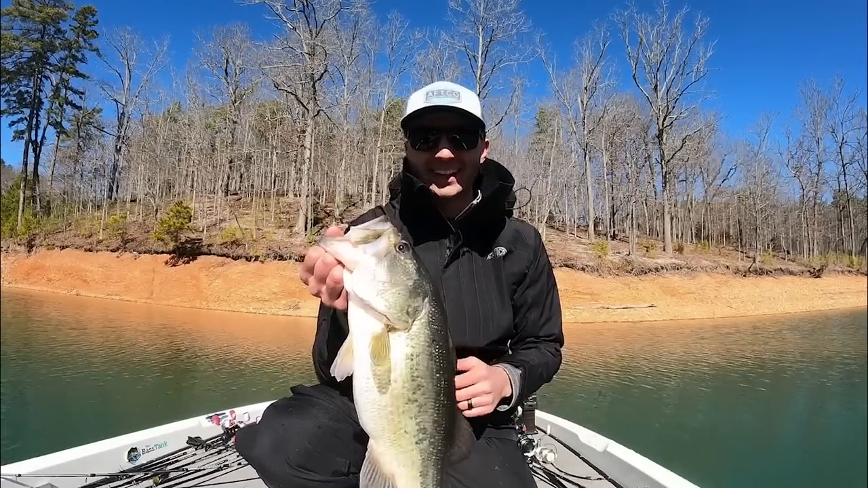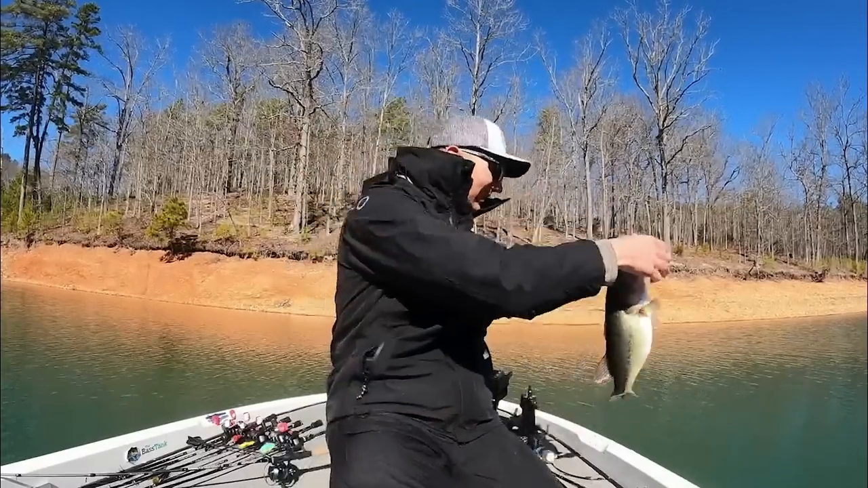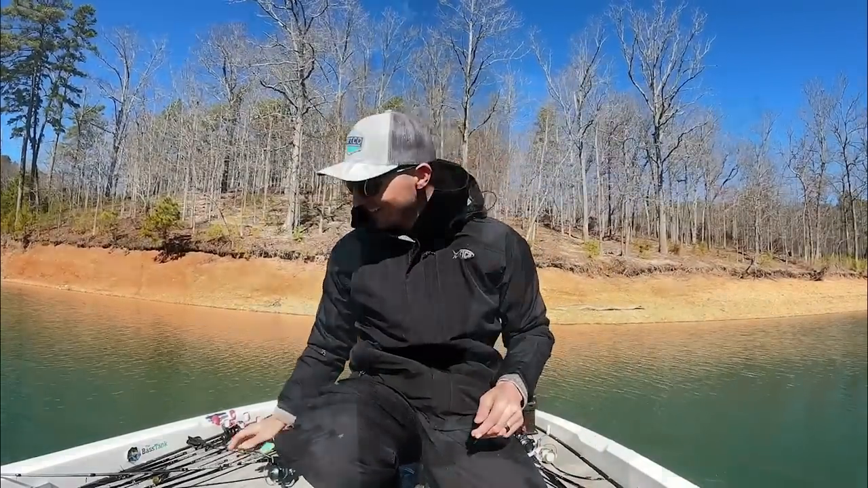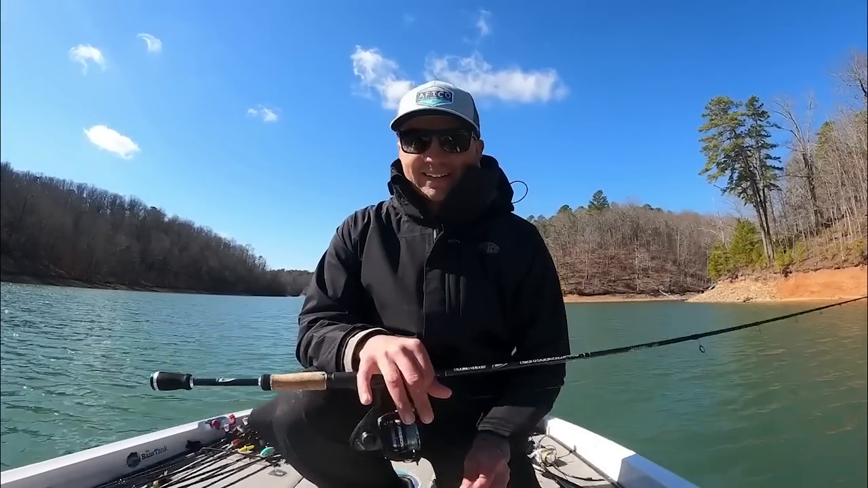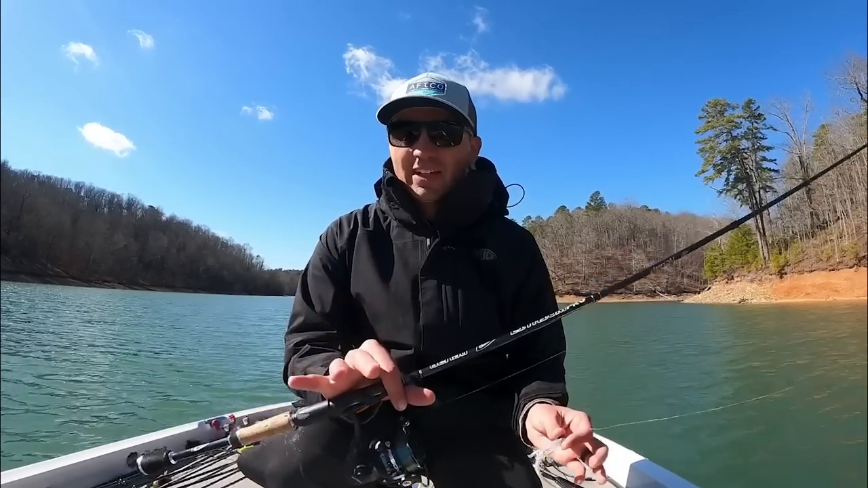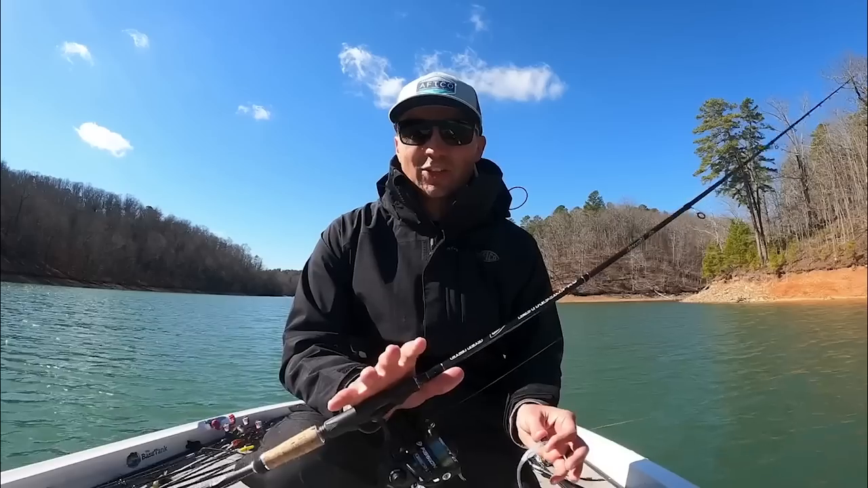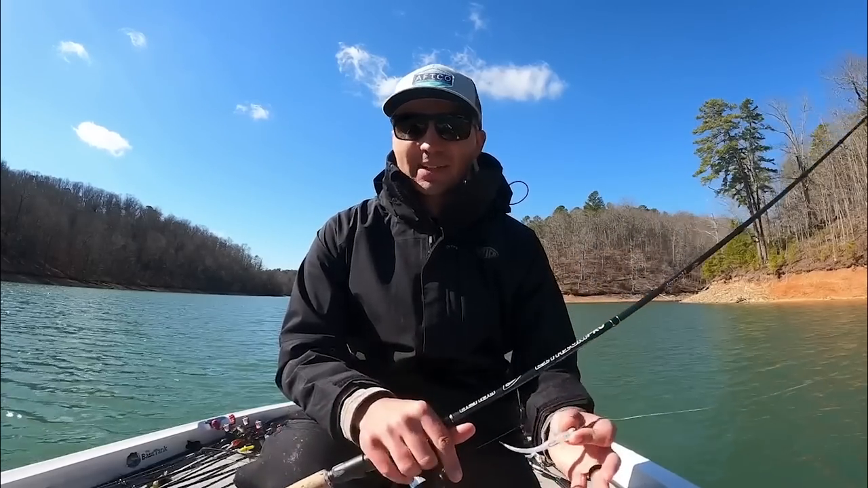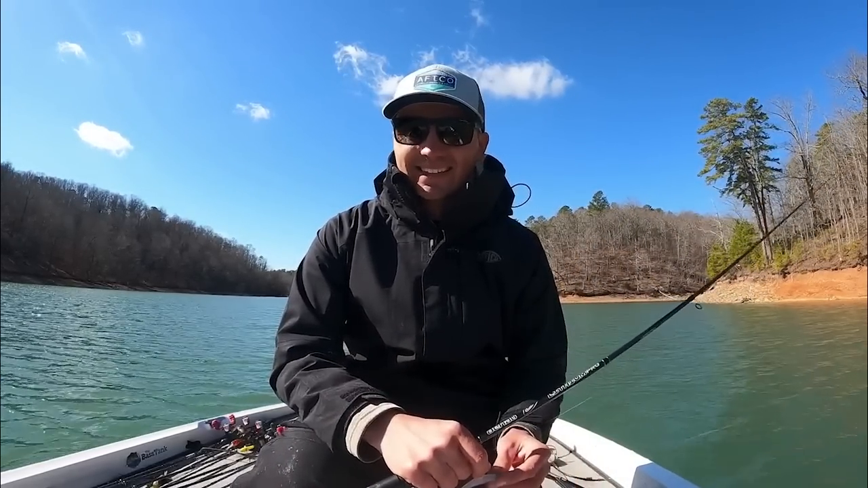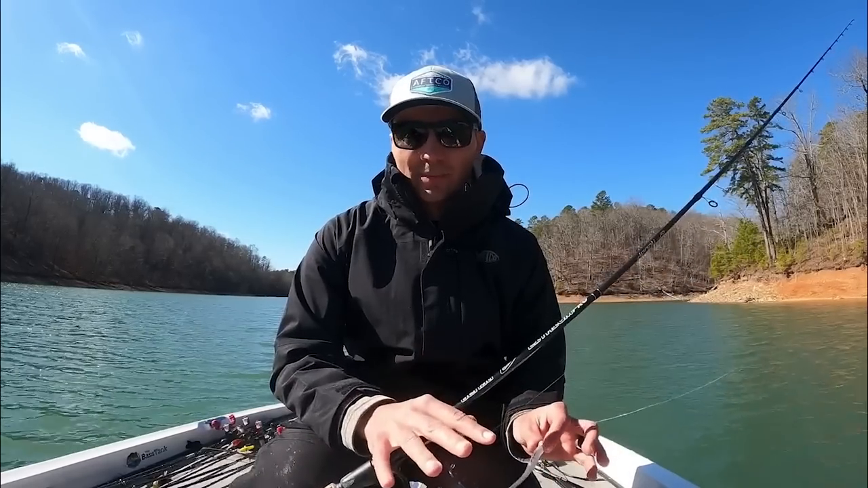Beautiful fish right there. Let's get him back down in the lake. Let him go. Man, there we go. That's what I'm talking about. So one thing to call out, guys, is that I'm catching these fish with Livescope. A lot of people always ask me, can you make videos catching these fish without Livescope? And yes, I definitely could come out here and catch these same fish without Livescope, but it's going to be a lot less consistent and a lot more time consuming.